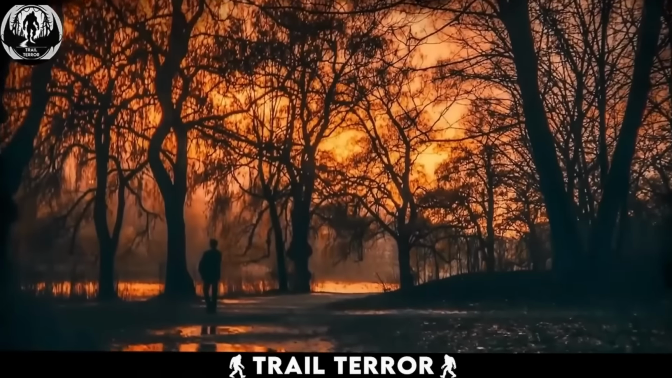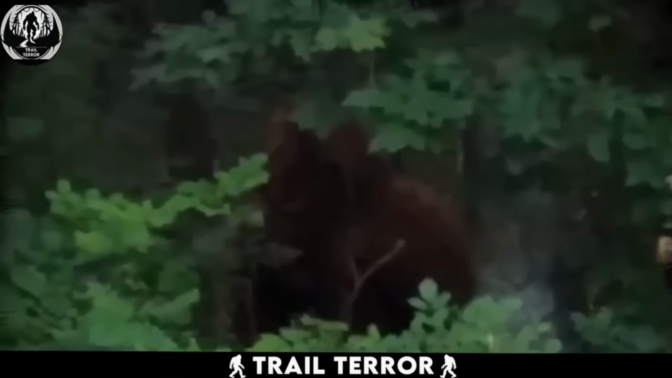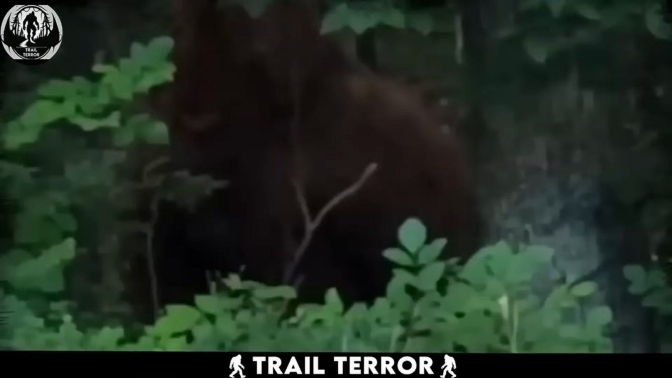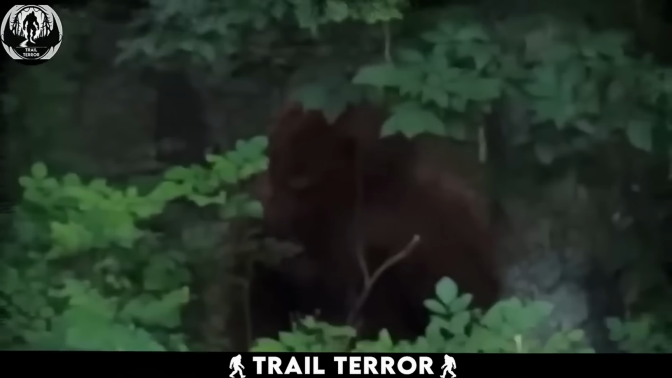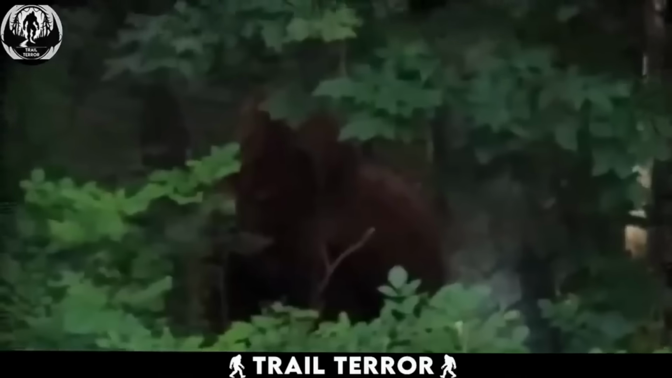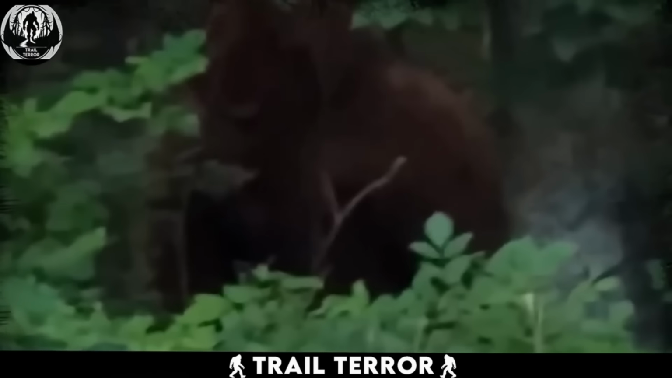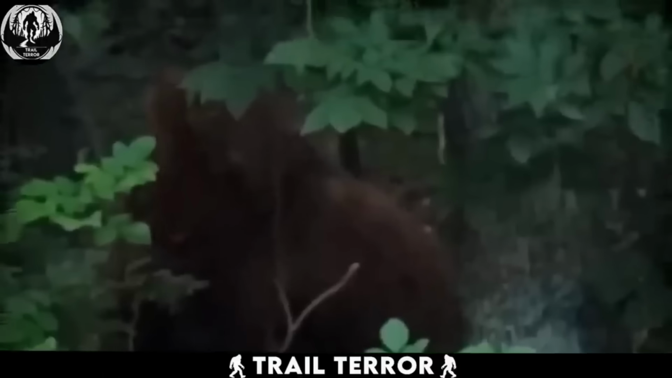A hiker was exploring the deep woods of Lucas, Canada, when he stumbled upon a truly strange and captivating sight. Deep within the forest, he spotted something big and dark in the distance, prompting him to start recording. At first glance, the creature in the video seemed like a large bear, but upon closer inspection, it became clear that it wasn't a bear at all. It was something entirely different.